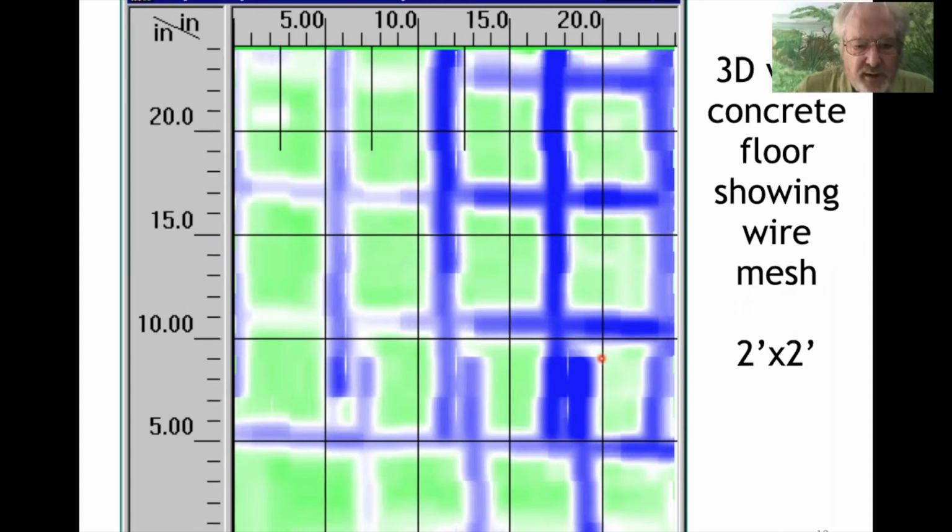And you can see the mesh overlapping. This mesh overlapping is not to code. There should be a full square of overlap between mesh. And of course, once the concrete's poured, you can never see that unless you have ground penetrating radar.